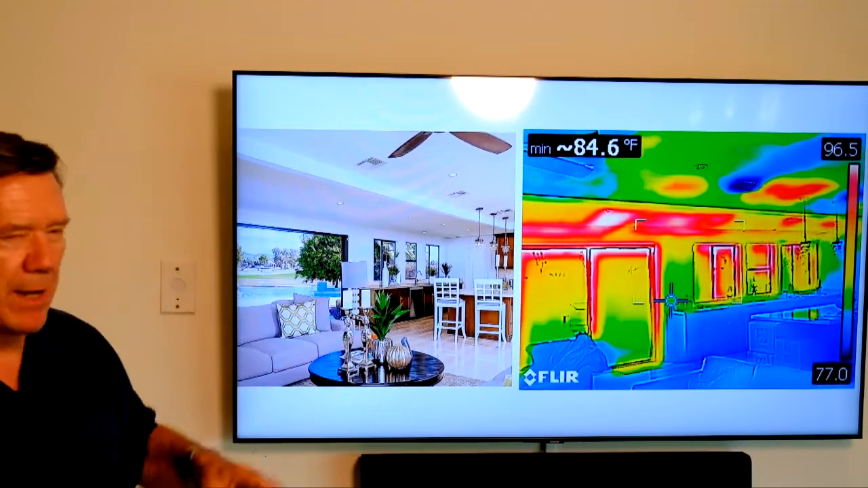So that we're all on the same page, when you're looking at thermographic images, the brightest colors are the warmest colors, or the greatest areas of heat gain. The darker colors, like the blue areas, are the cooler colors.